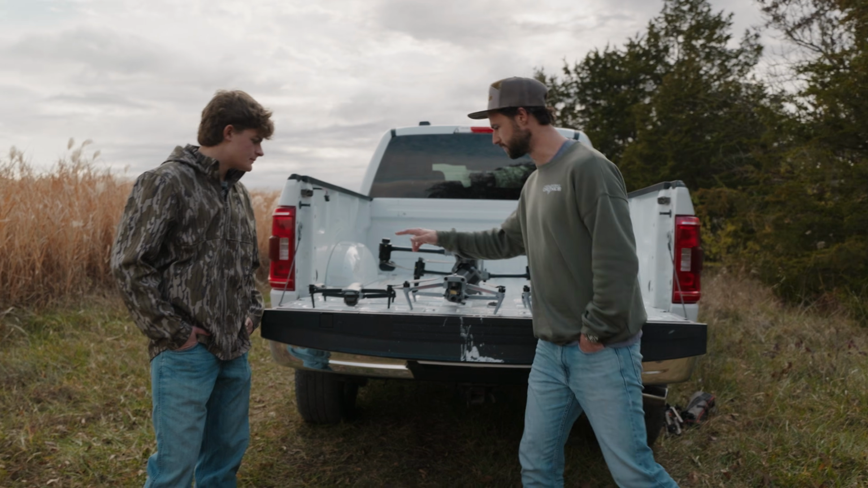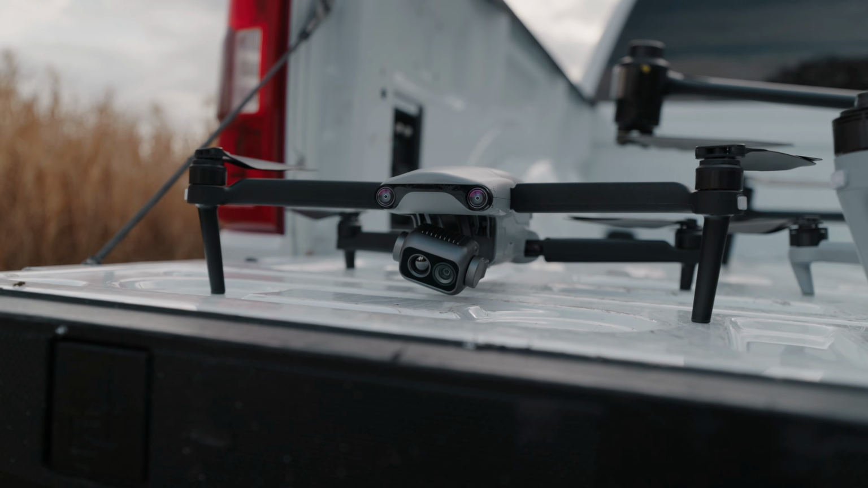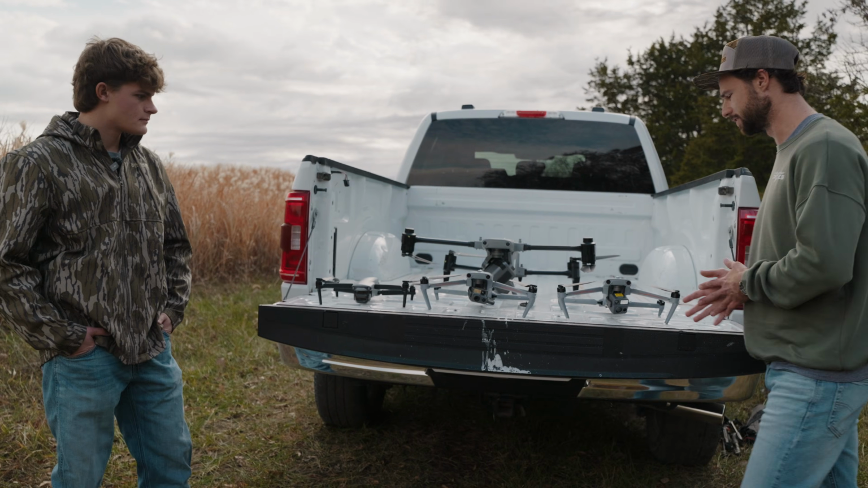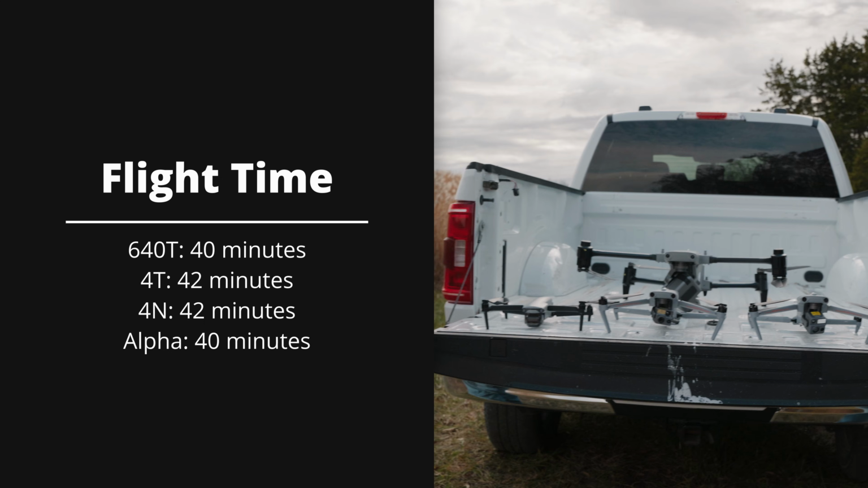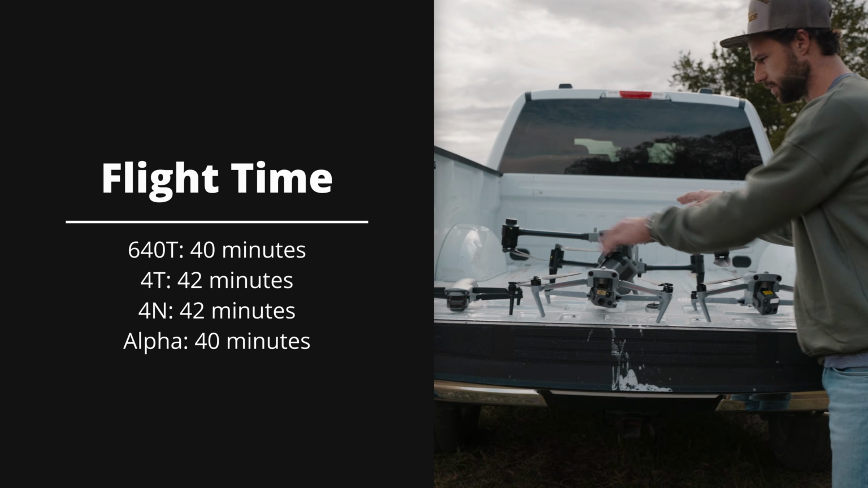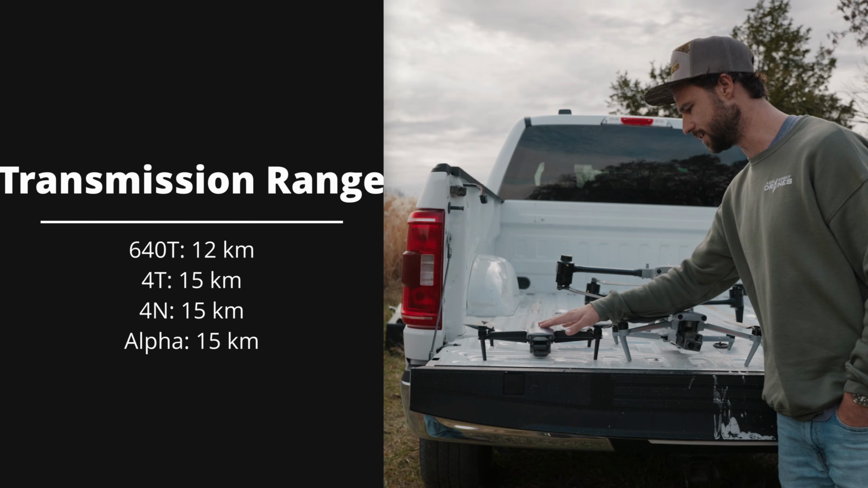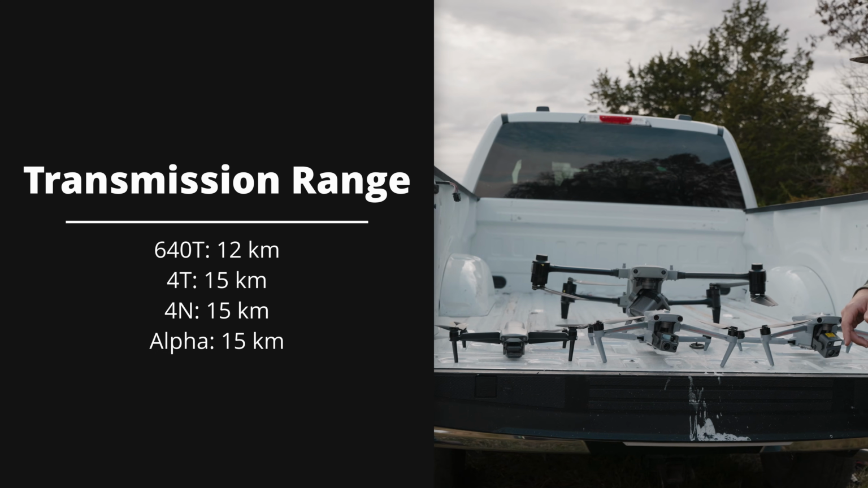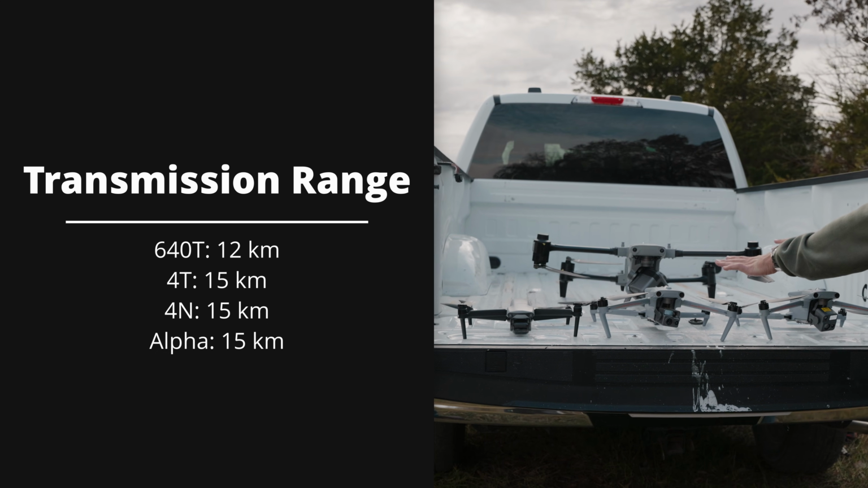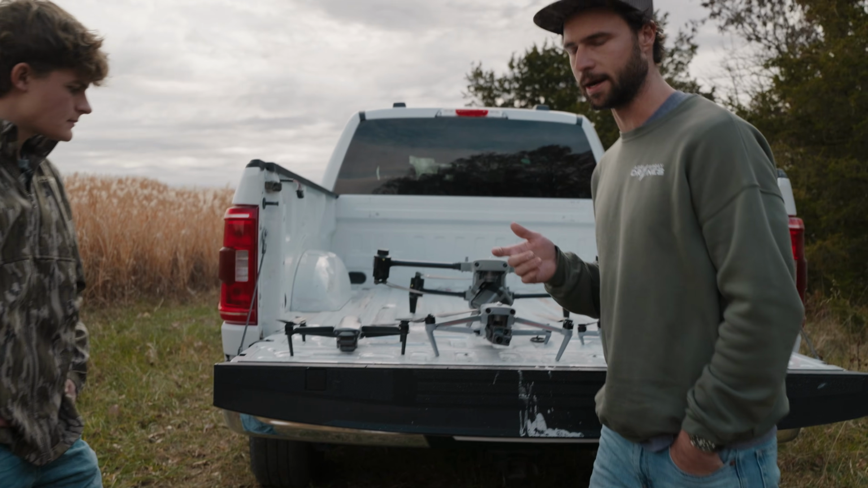So starting over here, we have the 640T. This is the entry-level thermal offering from Autel. All these drones have a lot of things in common. They all have around the 40-minute flight time. These 2 have a little bit more than the other 2, but they're all right around that 40-minute mark. The 640T has a 12-kilometer transmission range. These 3 all have 15-kilometer range. The big differences come in the camera arrays.